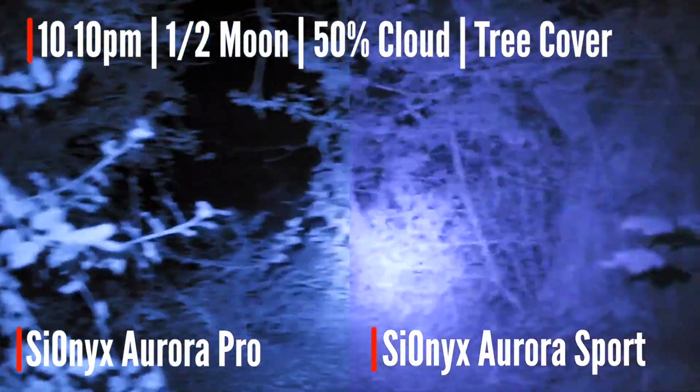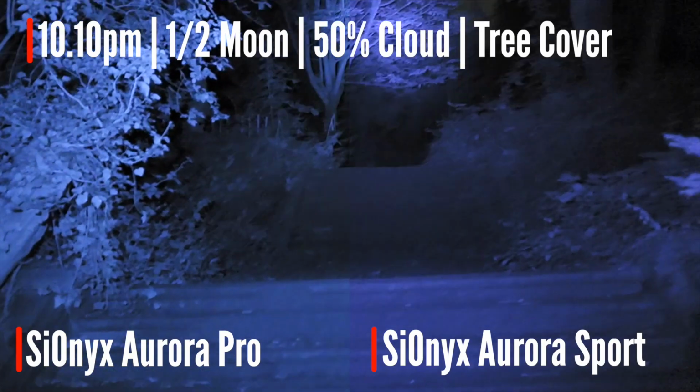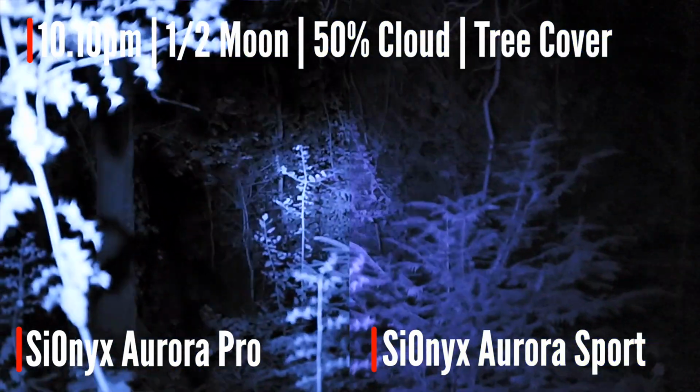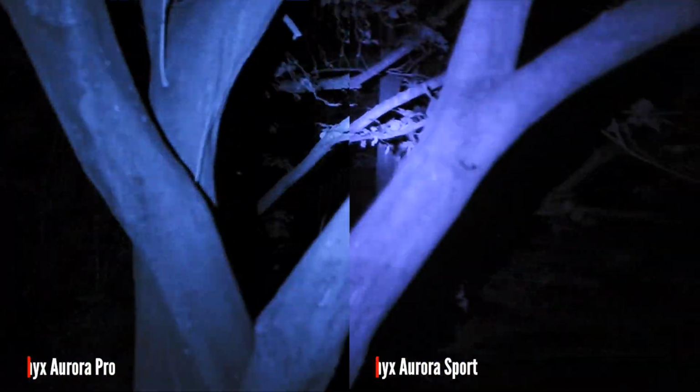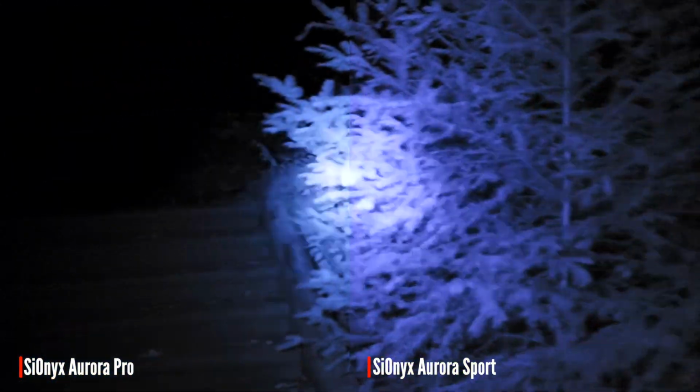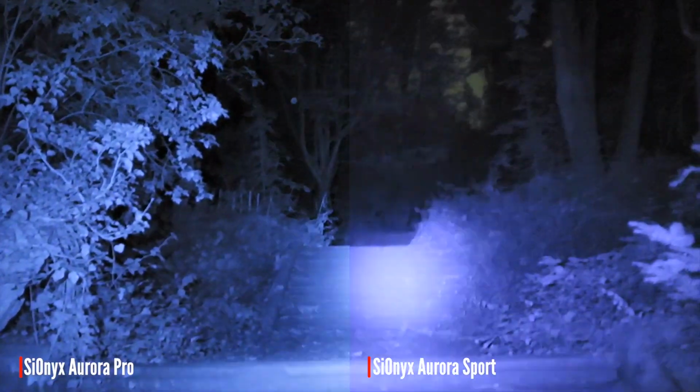Illuminator on. And finally, laser. Pro is a lot better with just a little bit of light from the laser.